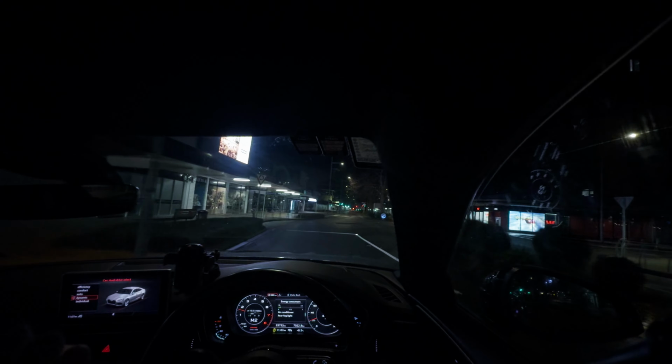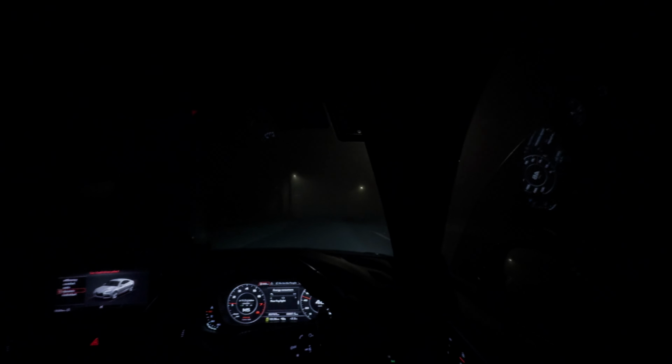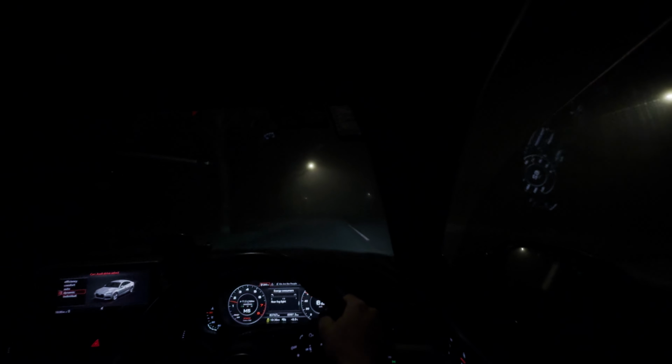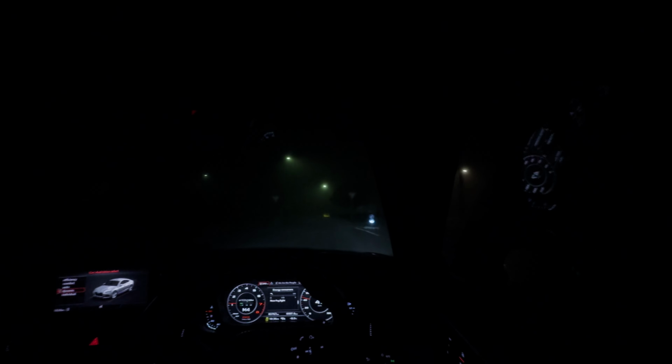What the fuck? No, it's not even fucking funny. Oh, a cop car. Oh, strobe lights. Bro, imagine having red and blues in this weather. Straight? Two. This one? Yeah. Okay. Glad I have a GPS sitting next to me.